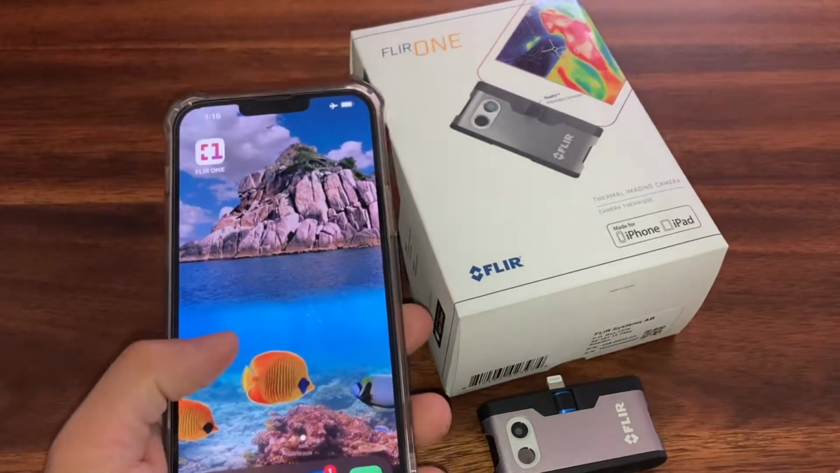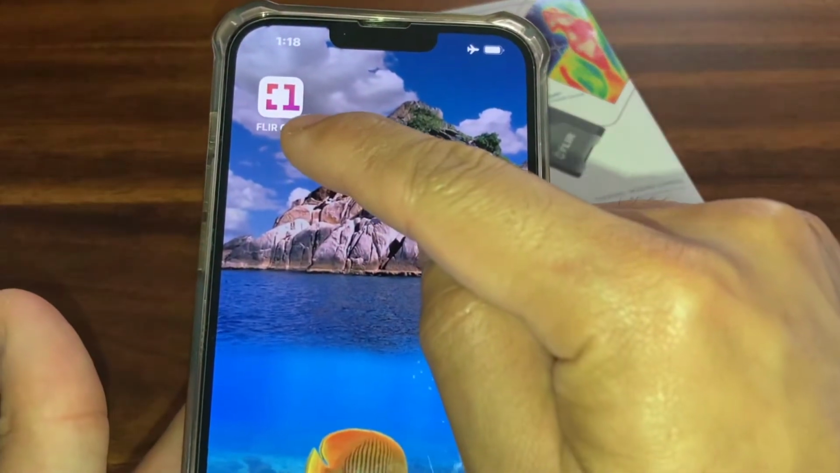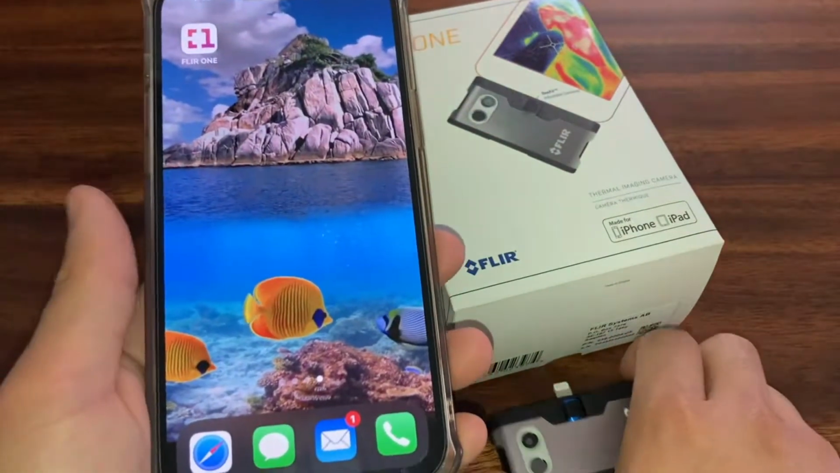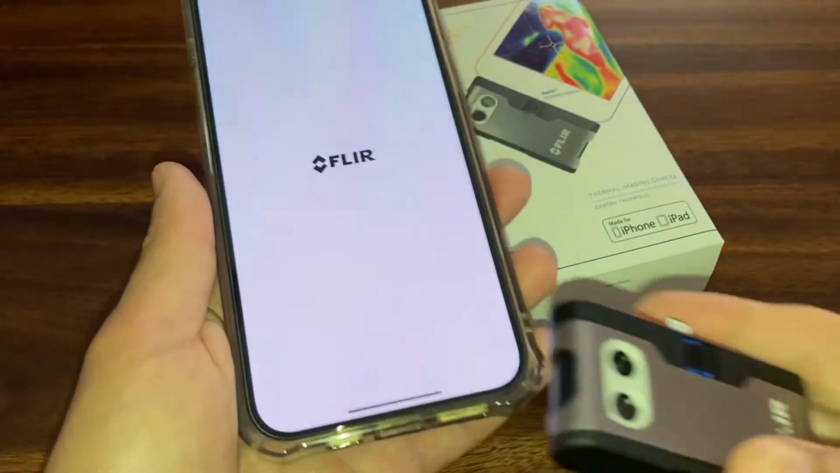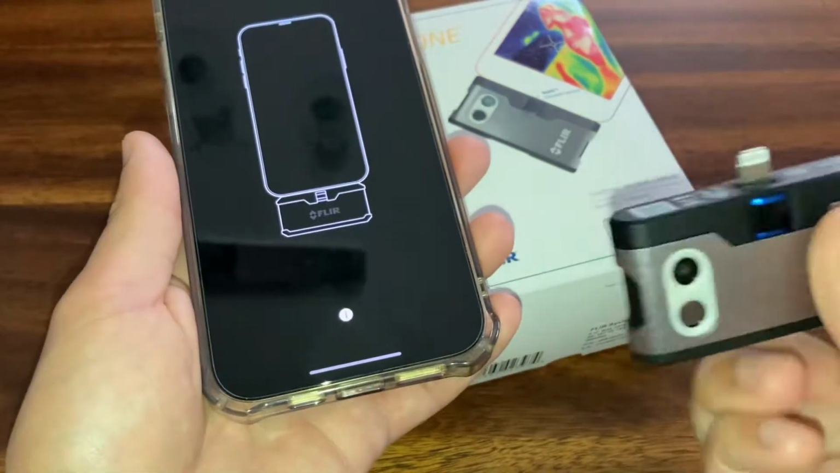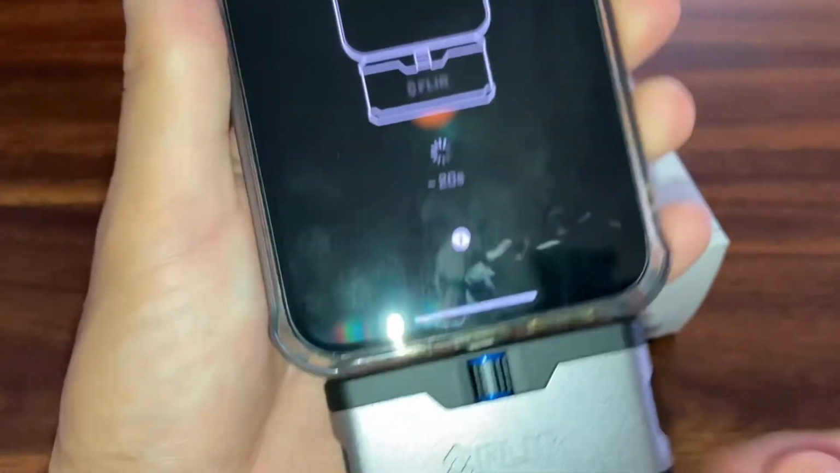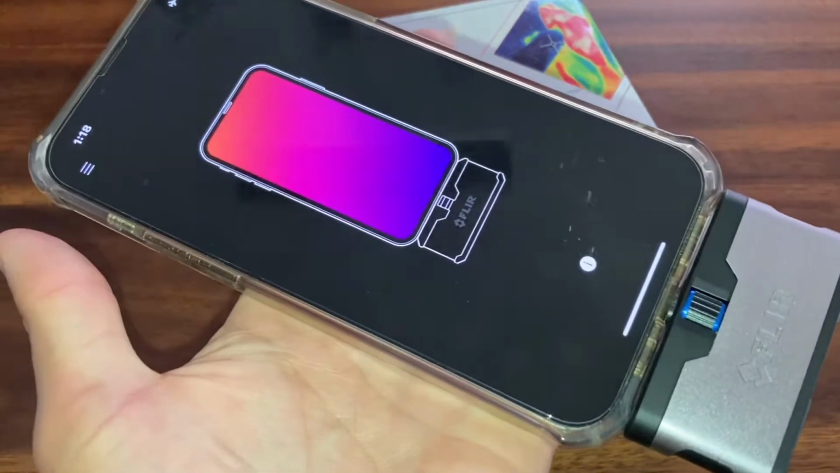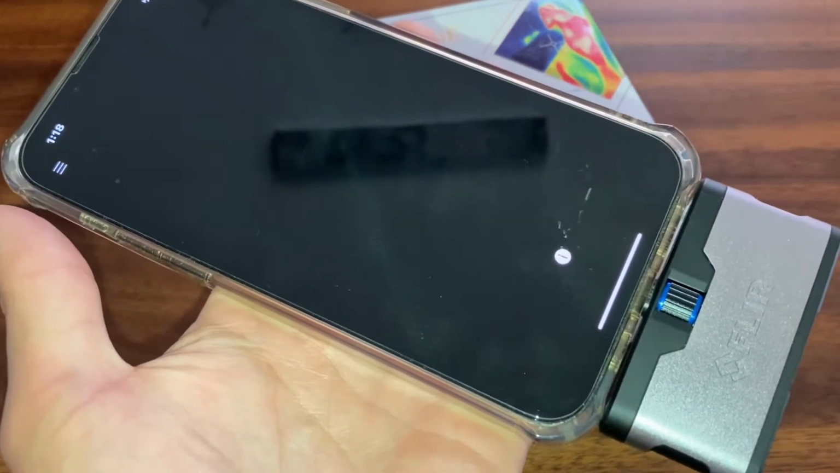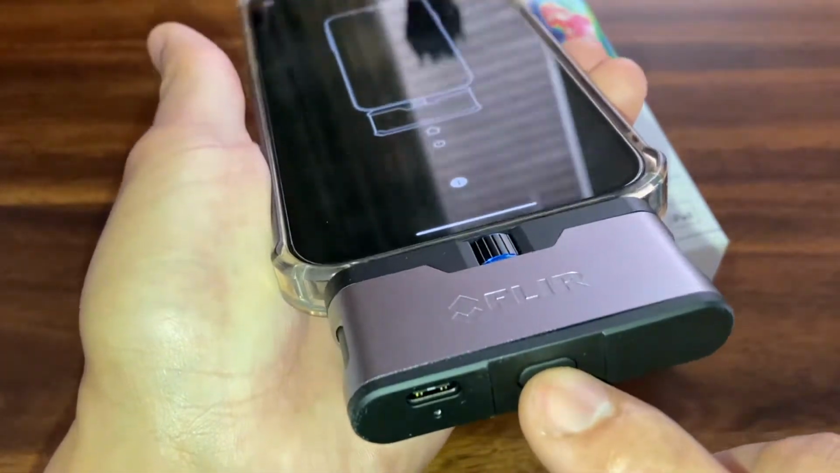All right, to get started, just make sure you go into the App Store and download the FLIR 1 app. And then you're going to go ahead and click on that, and go ahead and turn this facing downward and stick this right inside here, just like so. Once you have it plugged in, it will say it takes around 20 seconds or so to get it connected, but you also have to go ahead and push the power button here on the bottom.